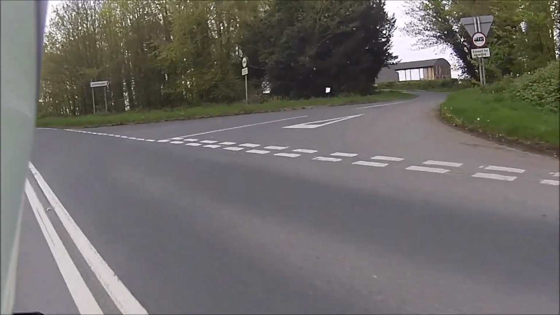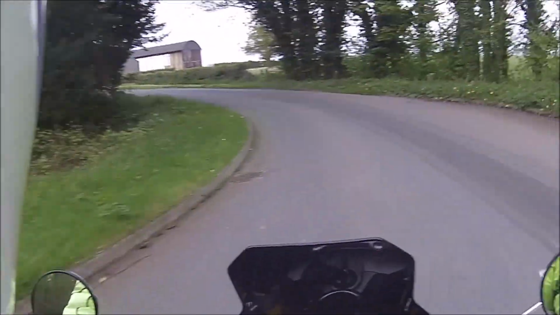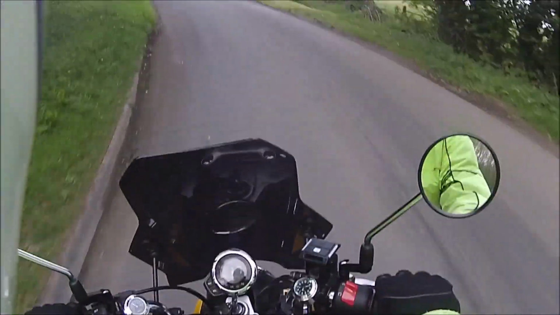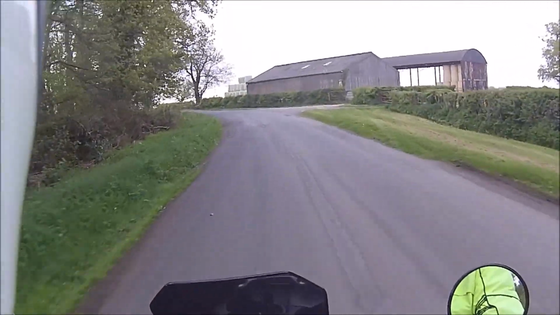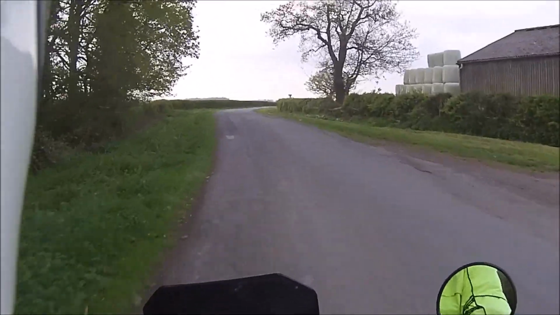Right, that gets the horrible bit of road out of the way. Now we can have a nice leisurely bimble down Bracken Lane.